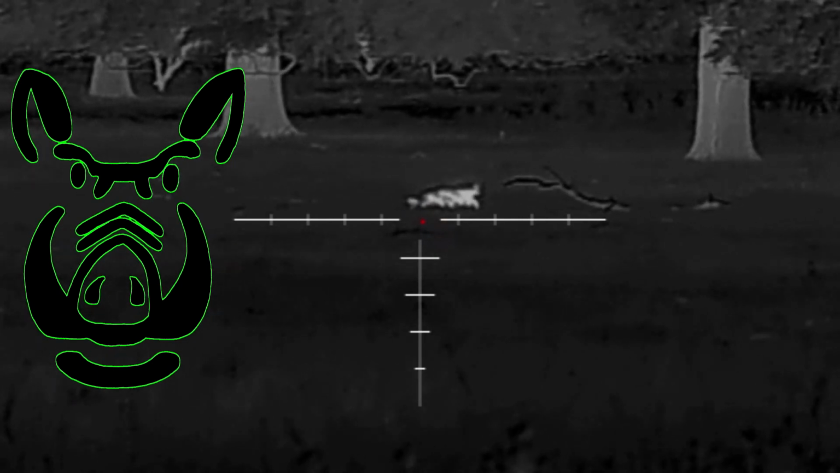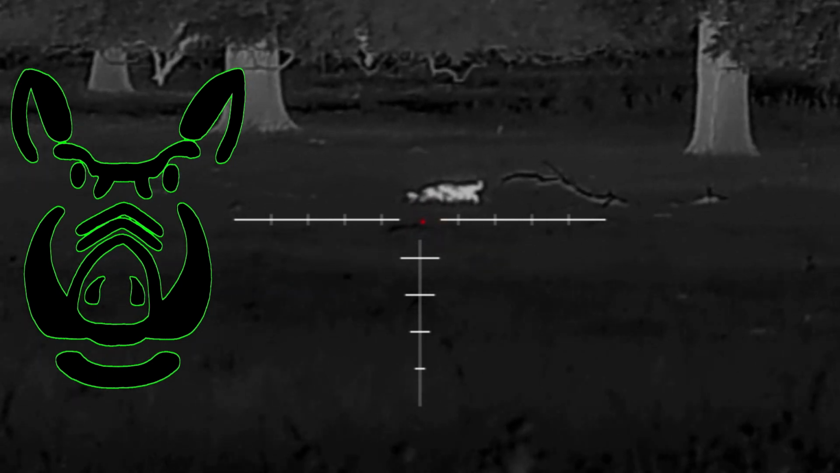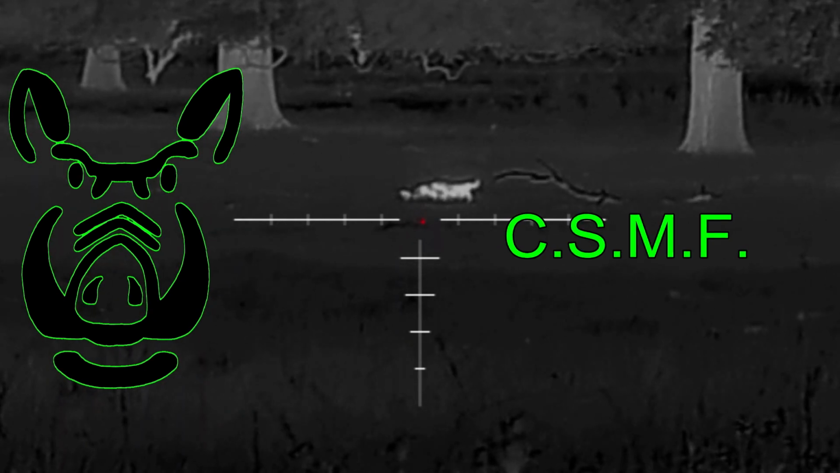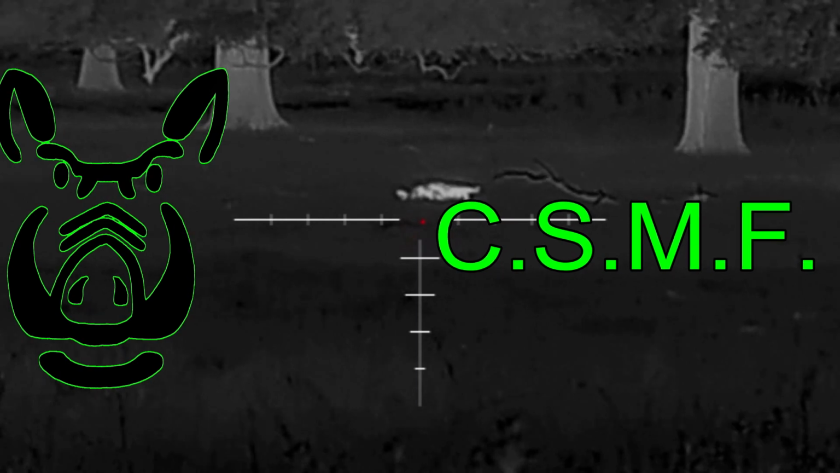Pig down, 175 yards, give or take. Carpe sus, my friends.